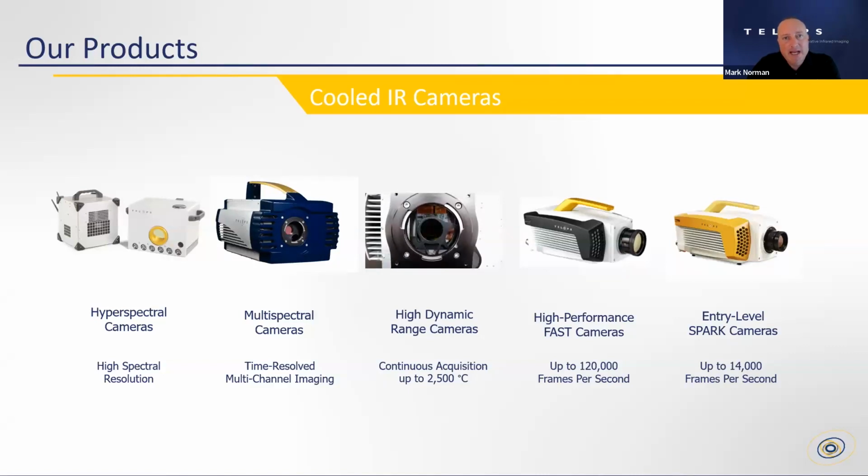As you move towards the right on this slide, you see that we have a line of multispectral cameras. Now, these are broadband infrared cameras, but they incorporate filters, either broadband or narrowband, bandpass filters, what have you, to provide some degree of chemical specificity, but at relatively high speed. In the middle, you see an example, a little video playing, of our high dynamic range version of the camera, which can allow you to image the scenes which have very high infrared emission characteristics to very low, if you will,